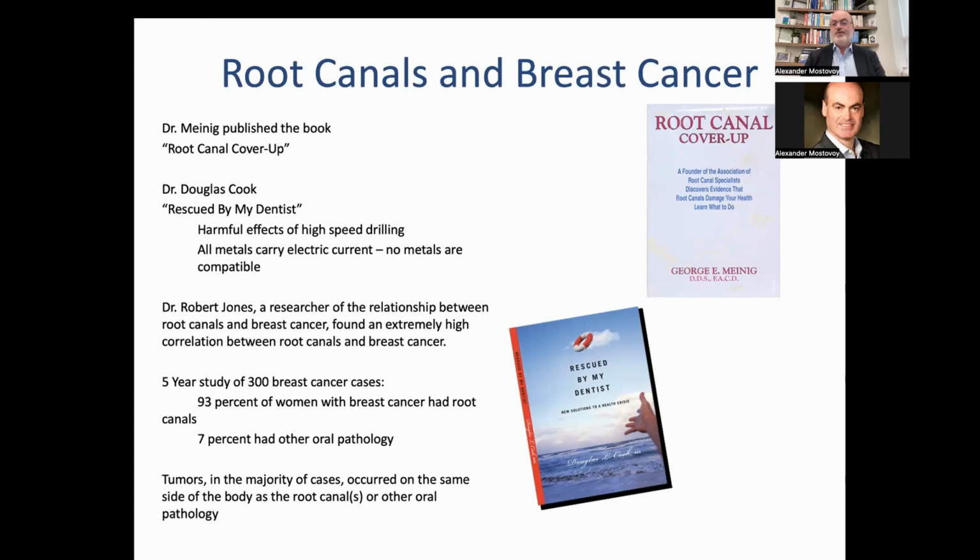Unfortunately, the majority of dentists, for different reasons, seem to ignore this. I spoke to Dr. Levy myself, and he's also very frustrated, as a cardiologist, that the majority of cardiologists are ignoring the research that there is a dental, or periodontal, connection to cardiovascular disease.